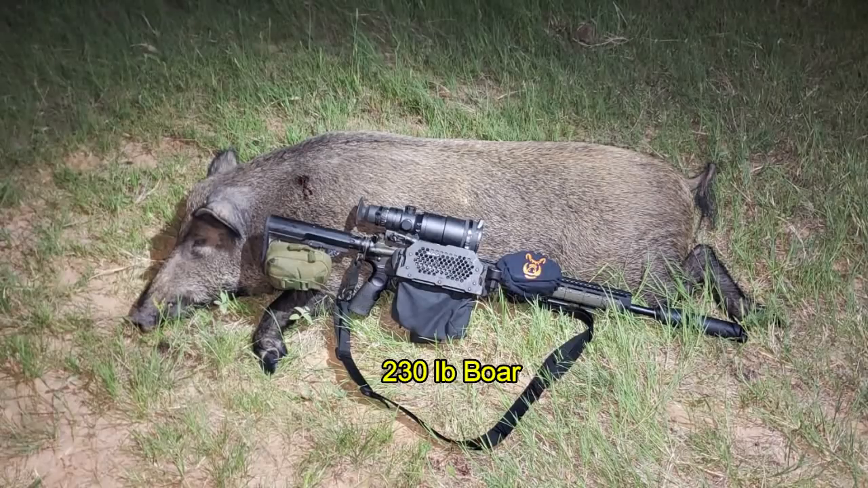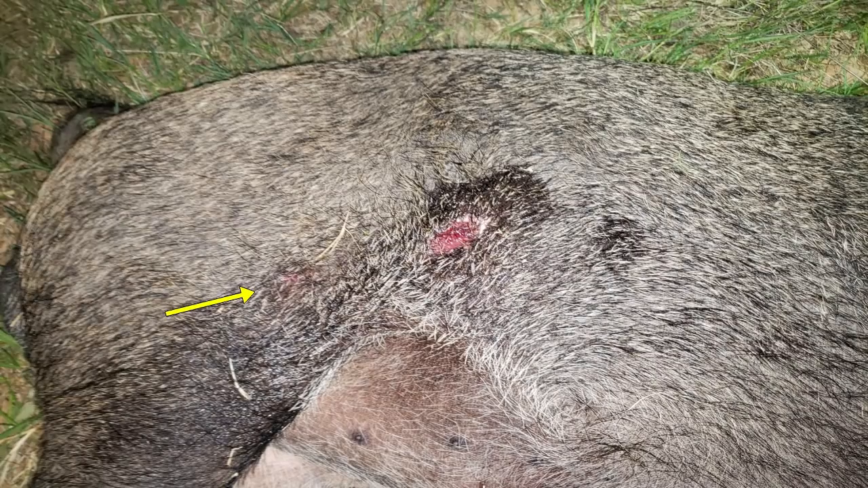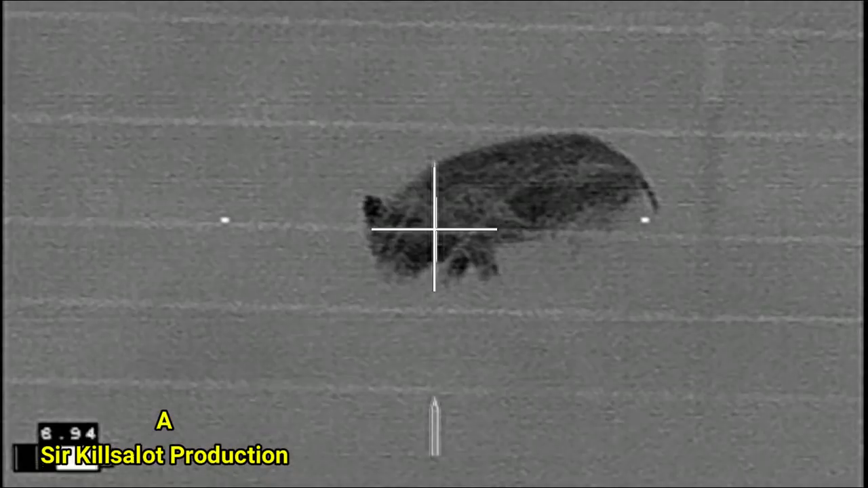My hog also came in at 230 pounds, but didn't have quite the teeth. First shot entering there on the shoulder, the second shot catching it in the flank and continuing through. You ready?